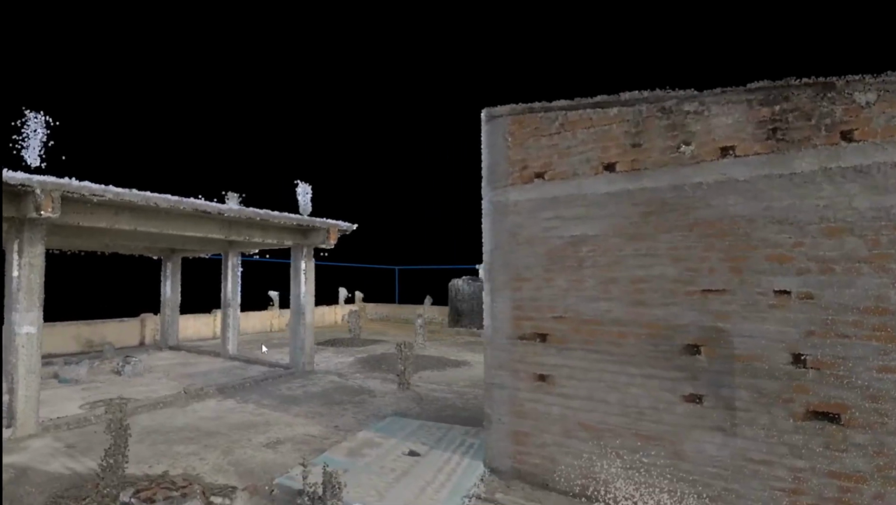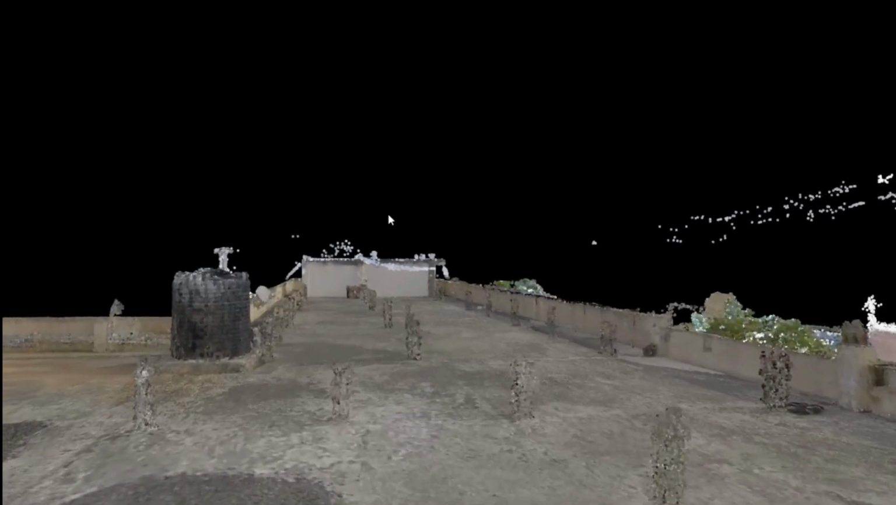If you want to check out this point cloud for yourself, I have actually uploaded it to a web-based viewer. Because it is hosted in the cloud, you don't need to download any heavy software. I can just send you the link and you can easily explore the 3D scan at your own convenience, whether you're on your phone, a tablet, or your desktop.